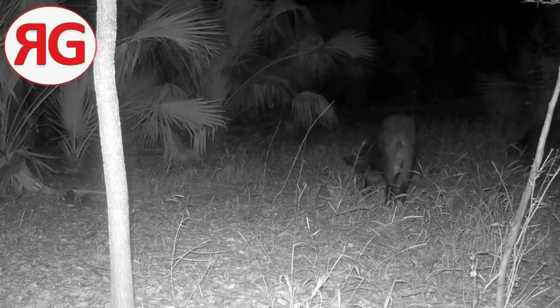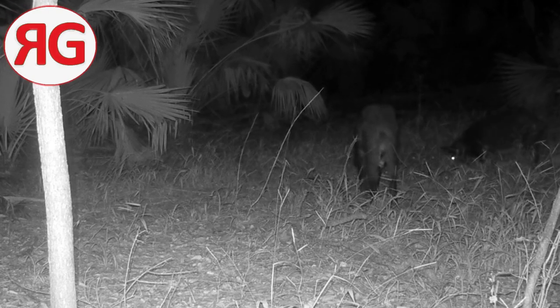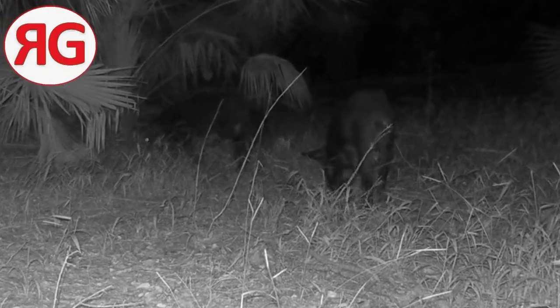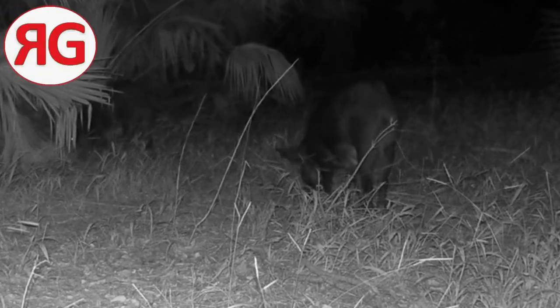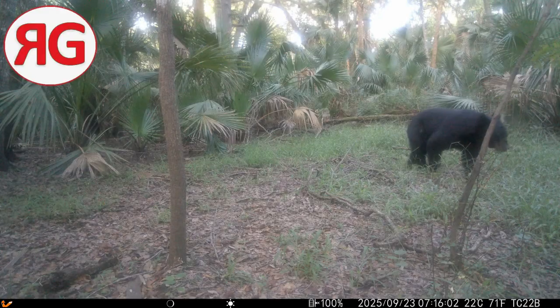Although, there was another pig coming in from stage right. And there's just two of them sniffing around. I don't know why they're not tearing up the ground there like they normally do. Maybe they're finding enough to eat without tearing it up. Yeah, it's hard to say.